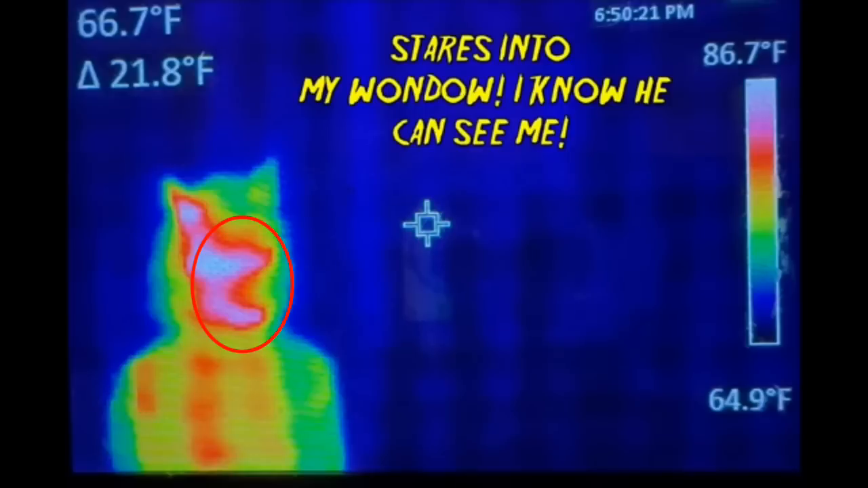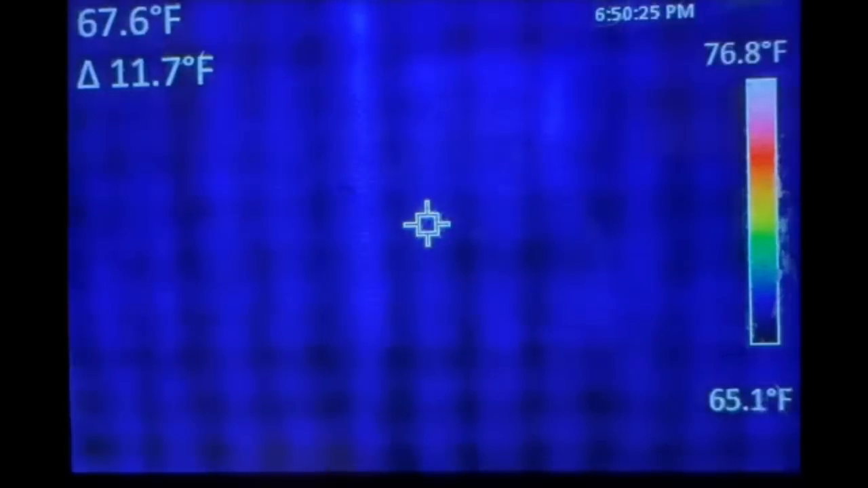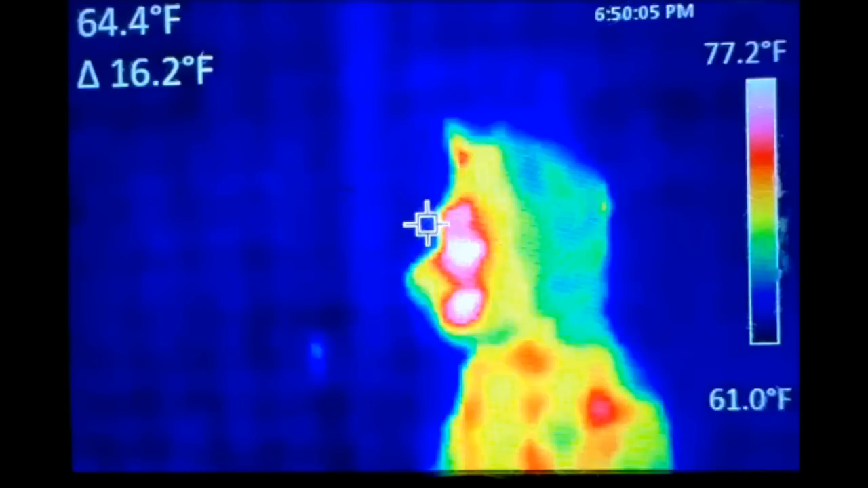It stays open. Look at that, right there. It's almost as if Dogman is wearing a mask. Dee said the camera was aimed straight out the window. It wasn't on no downward angle.